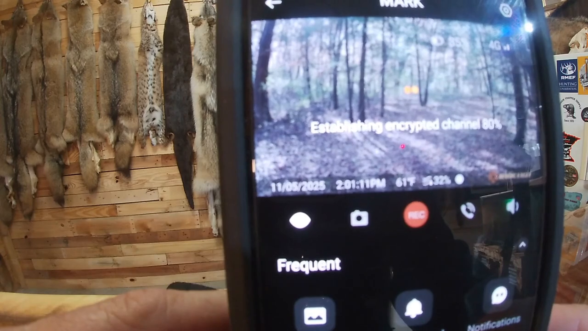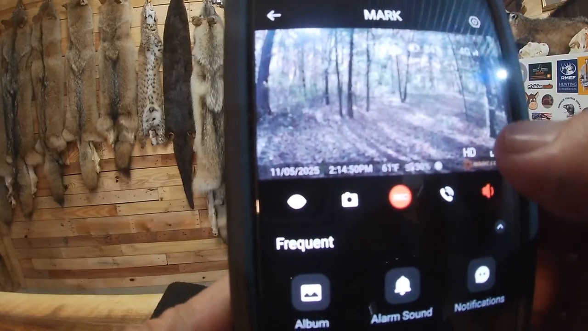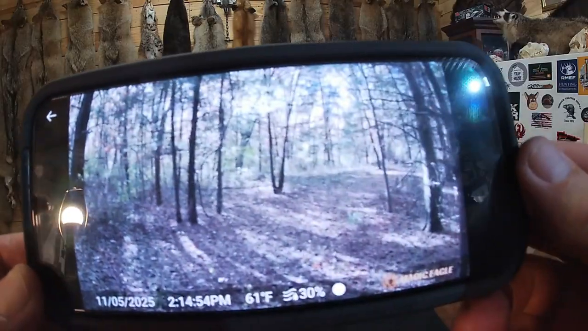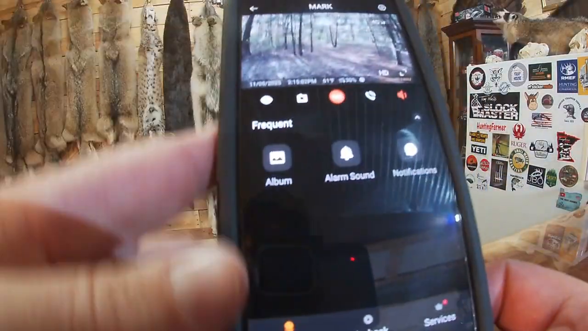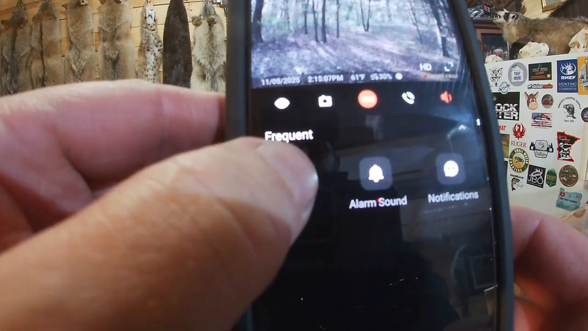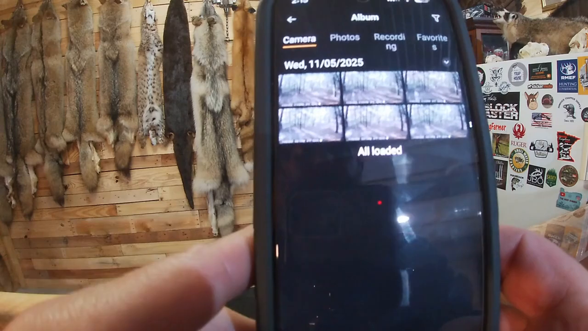It goes up to 80%, then 90, then there we go. So we're live in front of the camera right here, and that works really well. I like that feature. But then what you gotta do is go to your album right here, and then that's gonna show you it just took pictures while I was live.